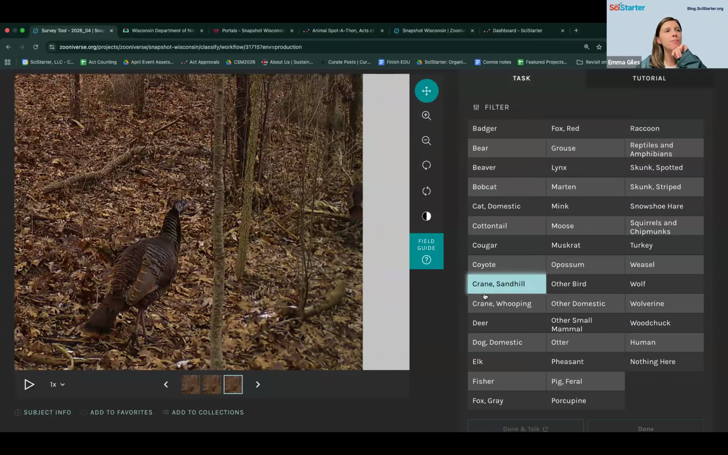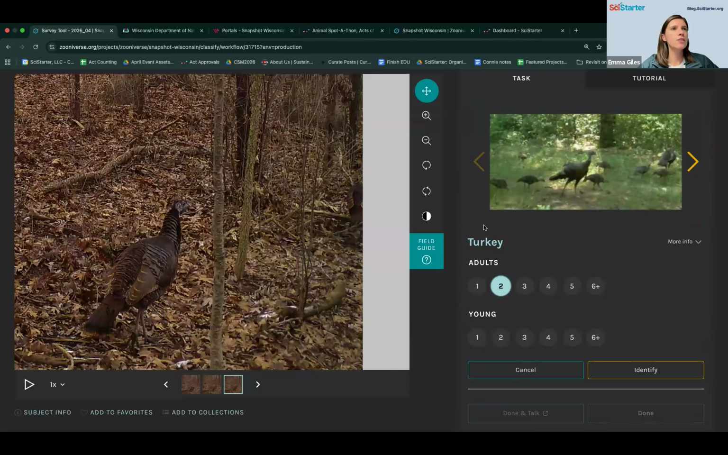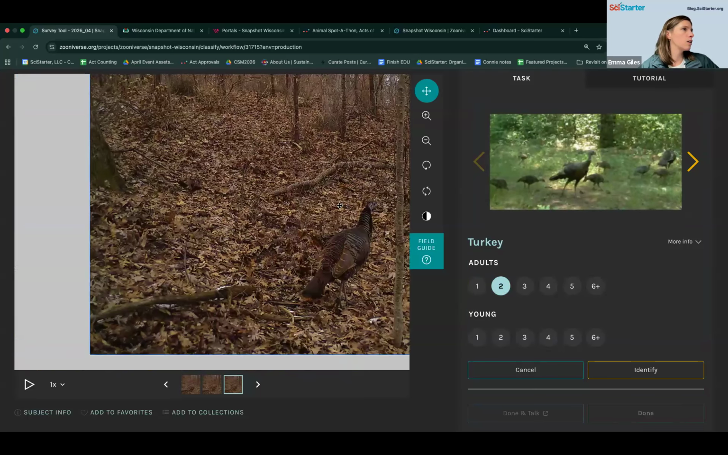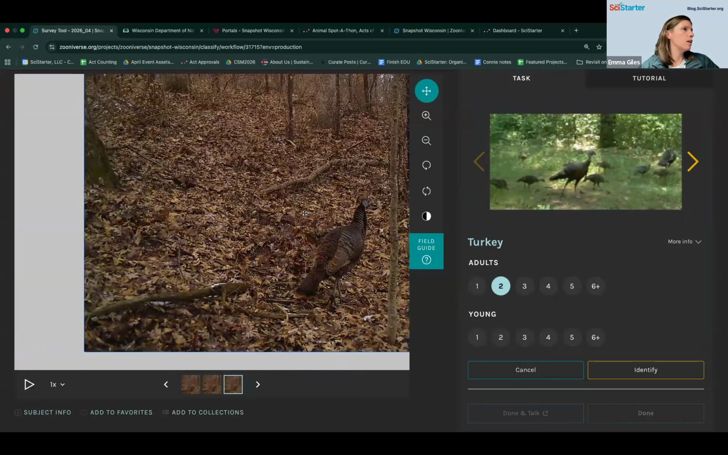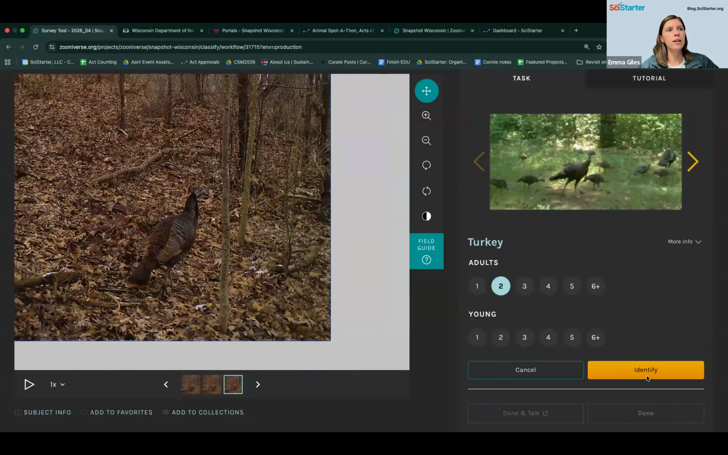I'm thinking there's two in this. Do we agree that this is also a turkey in the corner? Yeah, I'd say so. Sweet. Okay, turkey. It's pretty obvious when it's a baby, but it doesn't look like it. I don't see any more. So just those two. Okay. All right, I'll go ahead and identify.